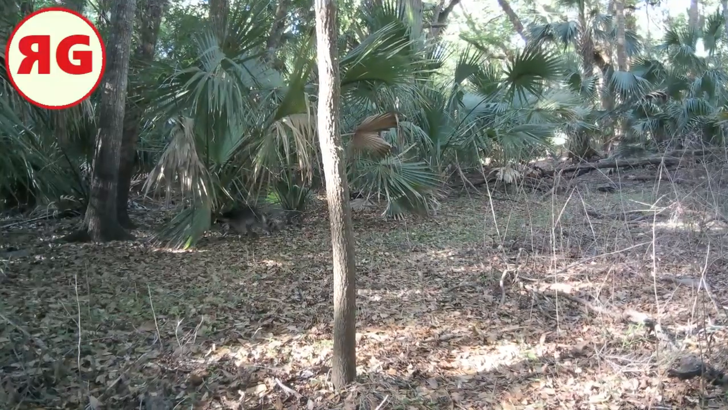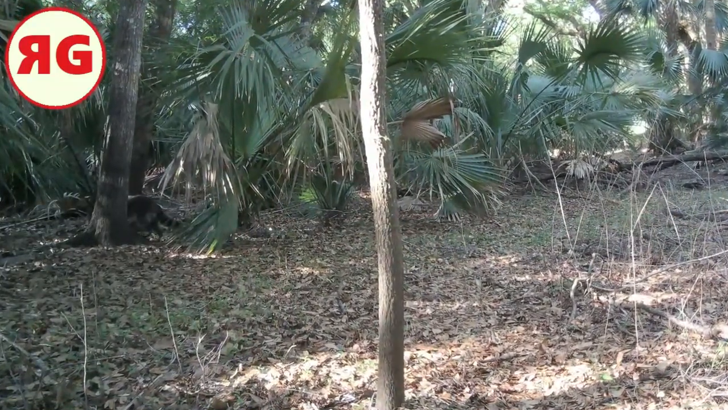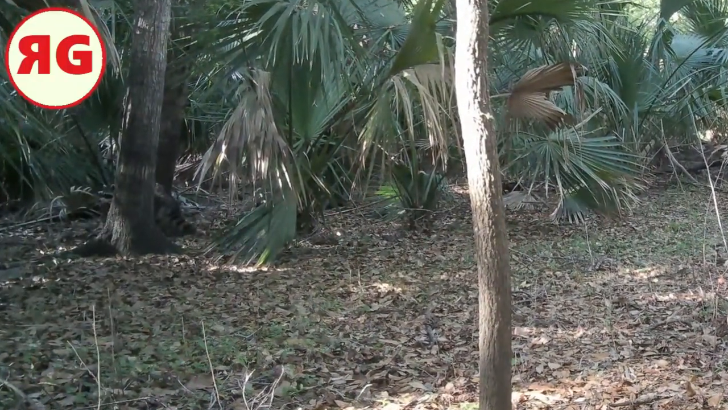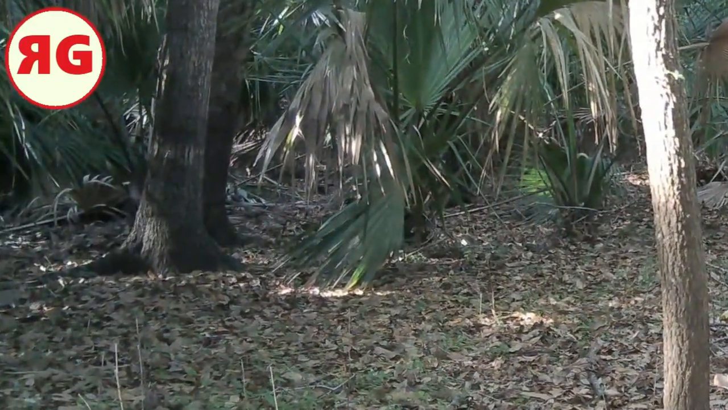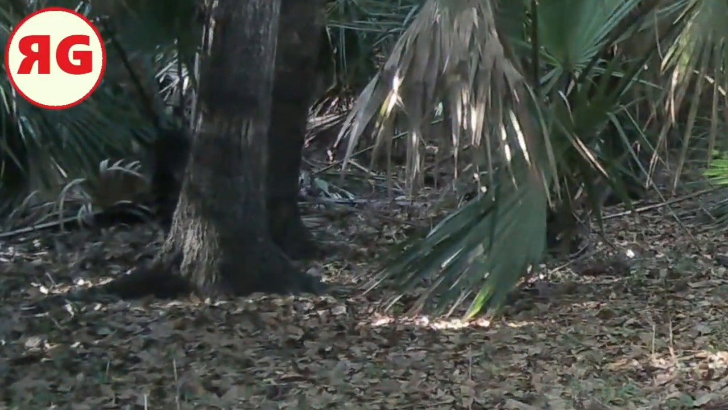And here's a raccoon, kind of walking by here. Well, he's kind of running, really. I don't know what to say. Maybe he's trying not to be seen. He's hiding behind the tree. Doing a pretty good job, too. Maybe this raccoon has seen my trail cameras before.